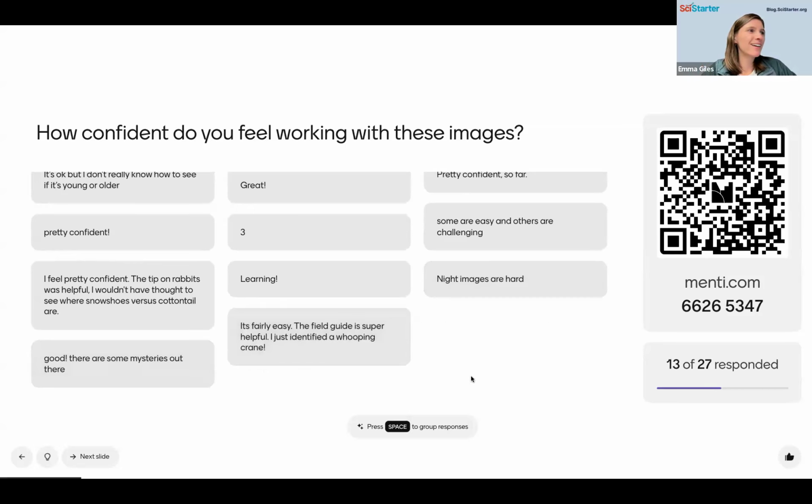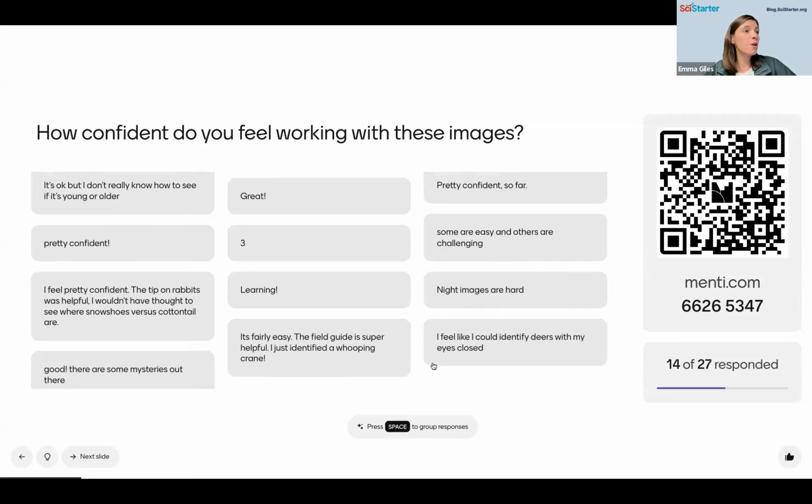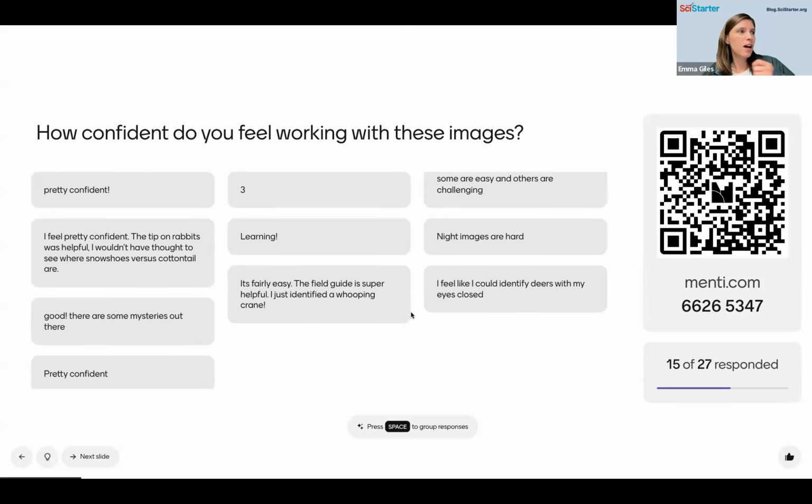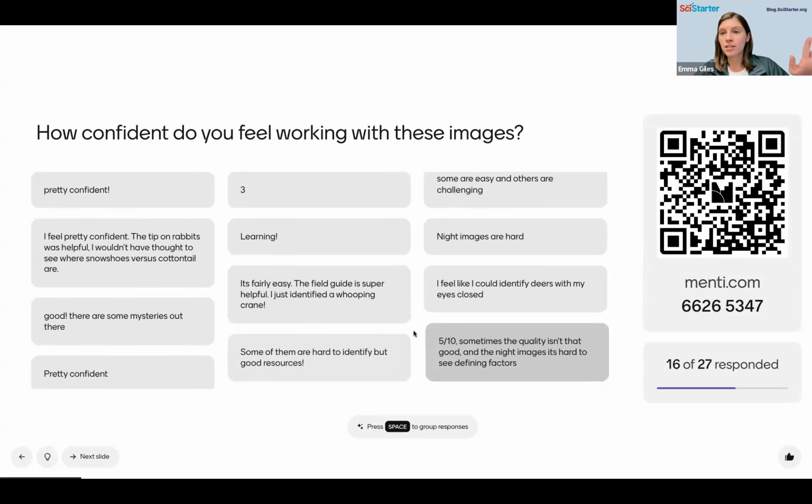Amazing. All right. I feel like I could identify my deers with my eyes closed. Perfect. Thank you for participating. This means that you're doing great things. Fairly easy. Field guide. Yeah, totally. I just identified a whooping crane. Cool. Oh, I wish we could have shared screen for that. All right, you're welcome to keep answering questions in this thing.